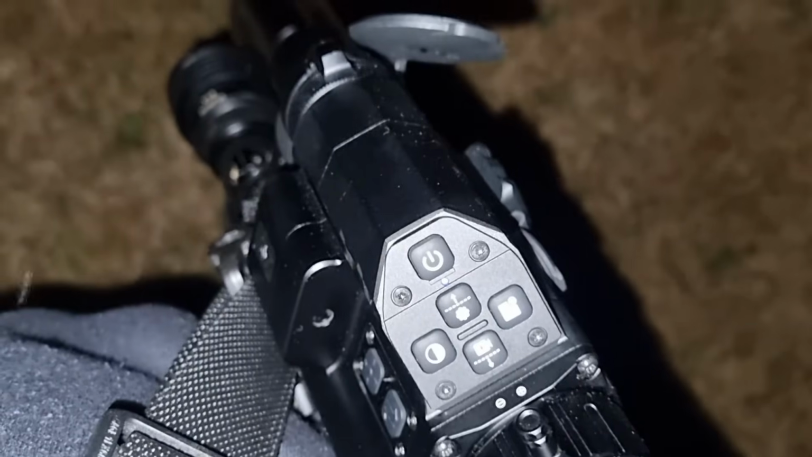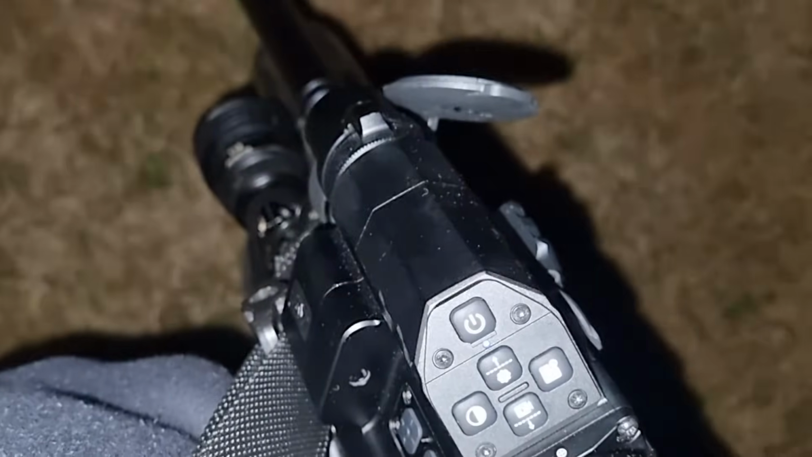The sheriff's on fire tonight. Really loving this 635, and the combination with this FX is unbelievable.